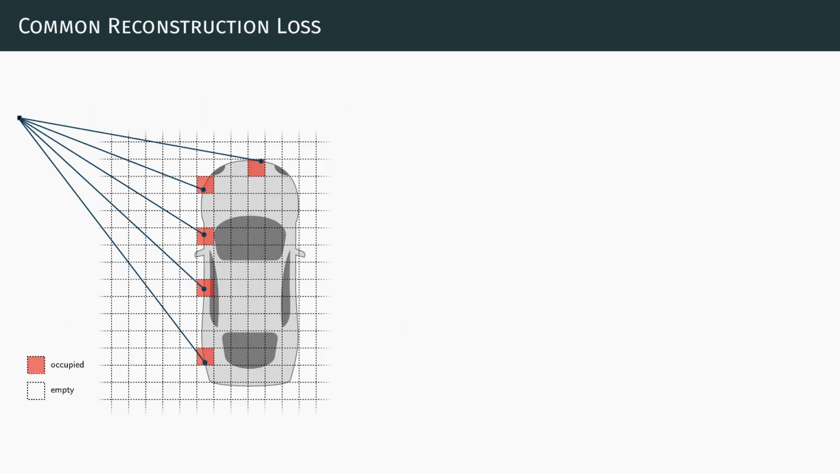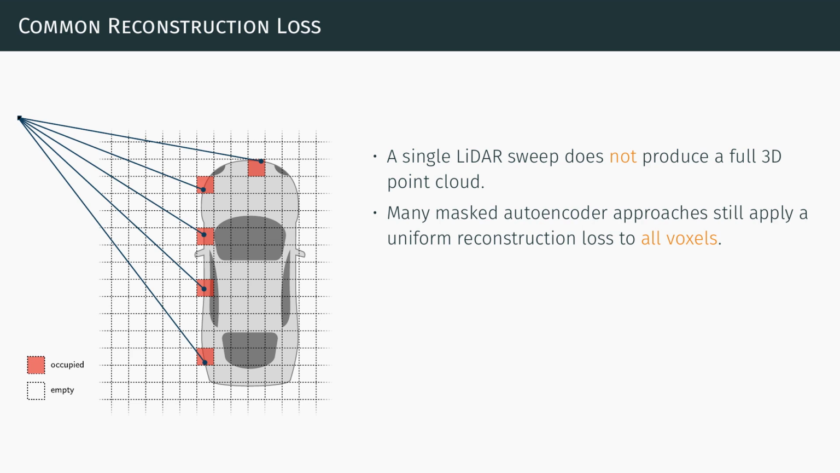Let's first look into the standard masked autoencoder approach. Consider that a single LiDAR sweep generates a partial 3D point cloud, only capturing surfaces which are visible to the sensor. Despite this limitation, many techniques uniformly apply the reconstruction loss across all voxels, mirroring strategies used for small-scale point clouds, which are for example generated from CAD models.